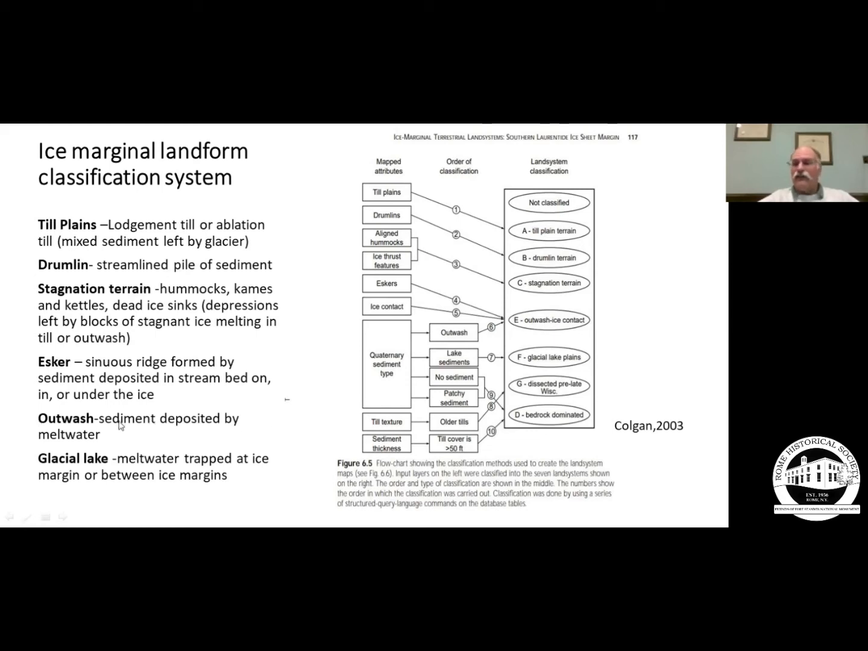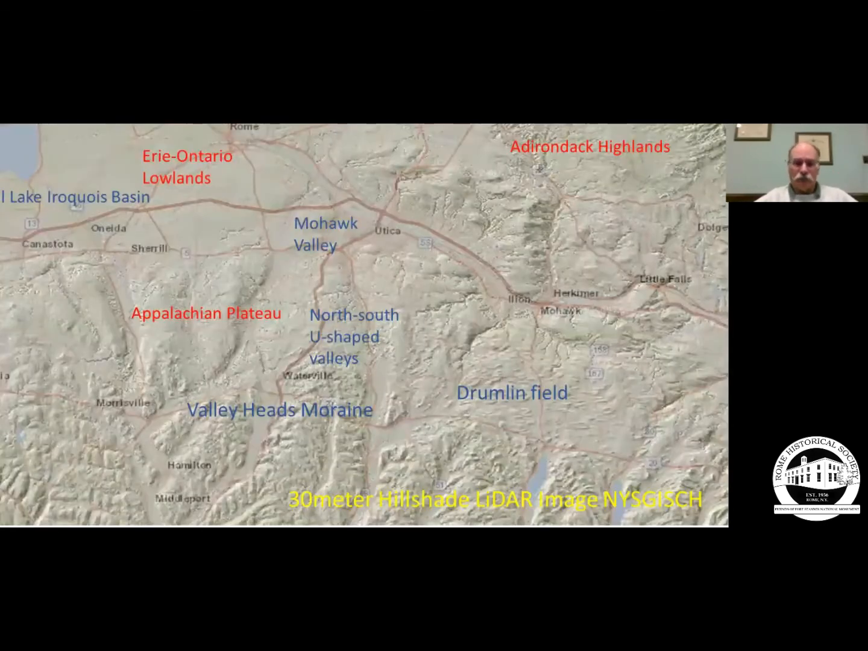Outwash deposits, this is the sediment that's dumped by the meltwater. And glacial lakes, all this water that gets trapped either at the ice margin or between ice margins or blocked by a landform like a moraine, or the bedrock deposits that we find in the Appalachian Plateau or in the Adirondack Highlands. Now, what do I mean by the Erie, Ontario lowlands, the Adirondacks, and the Appalachian Plateau?